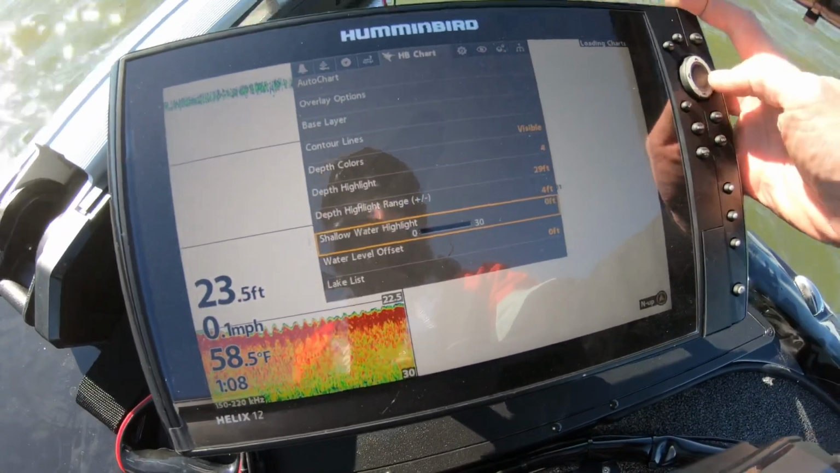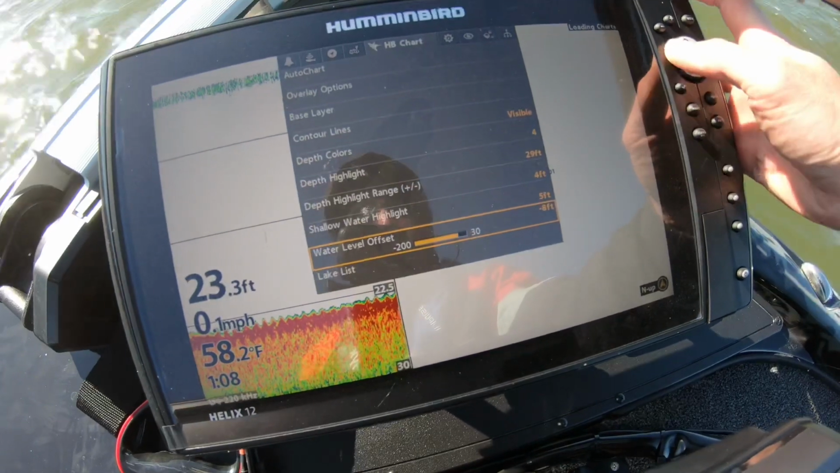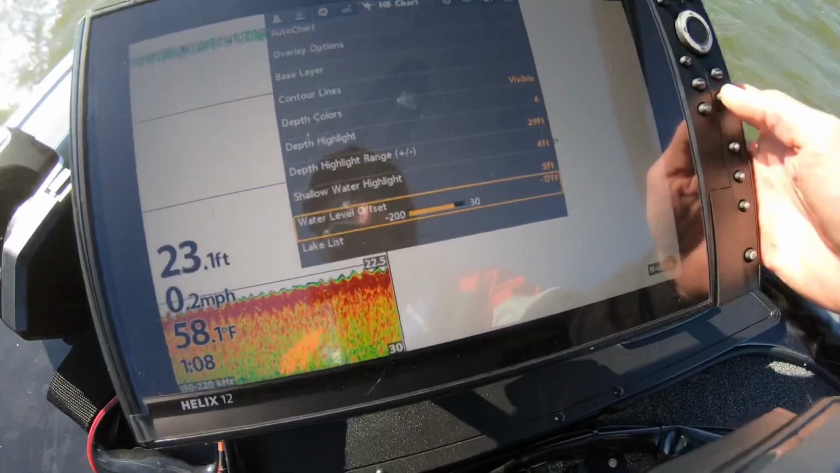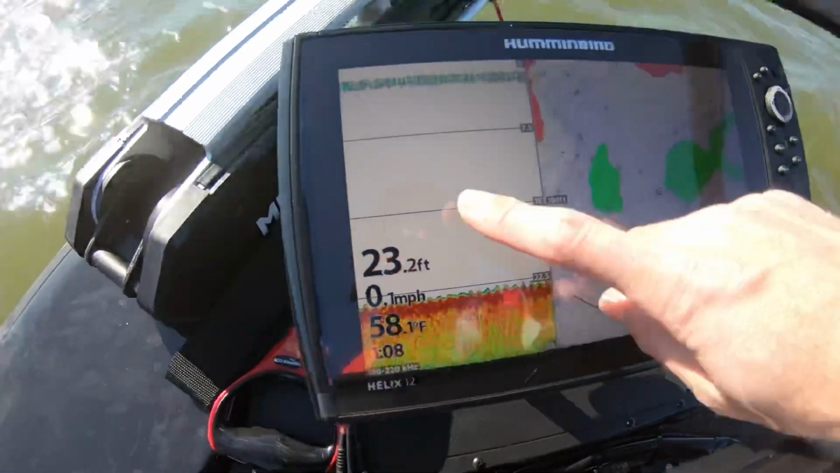I think I got it at 4 foot. I always run my shallow at 5. Water level offset out here on Cherokee right now, 17 is the right number. The lake is at 1047, so that puts that right. So there's all the shading and everything. It's got all that dialed in.